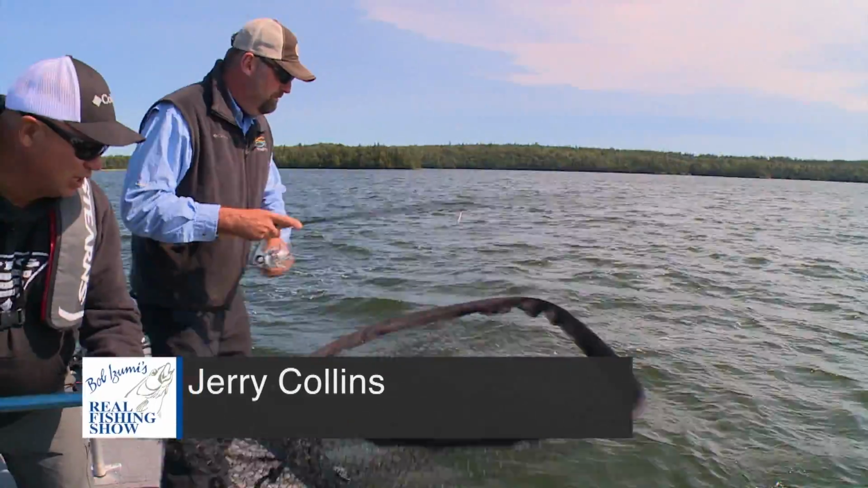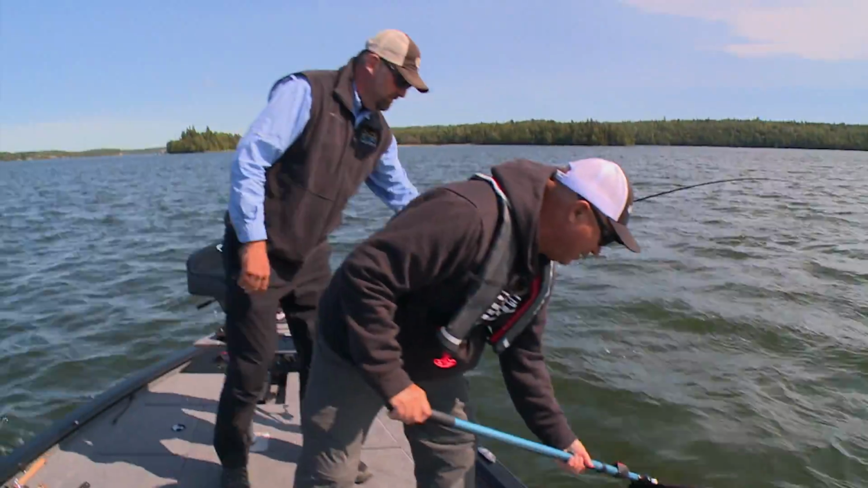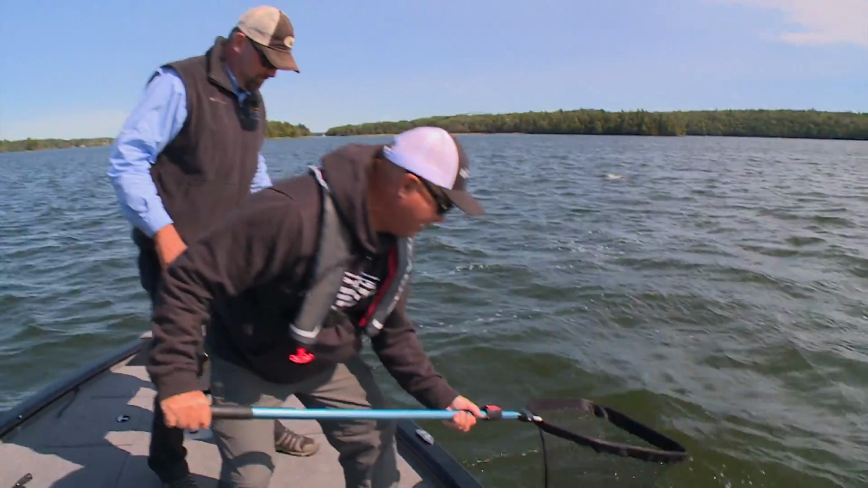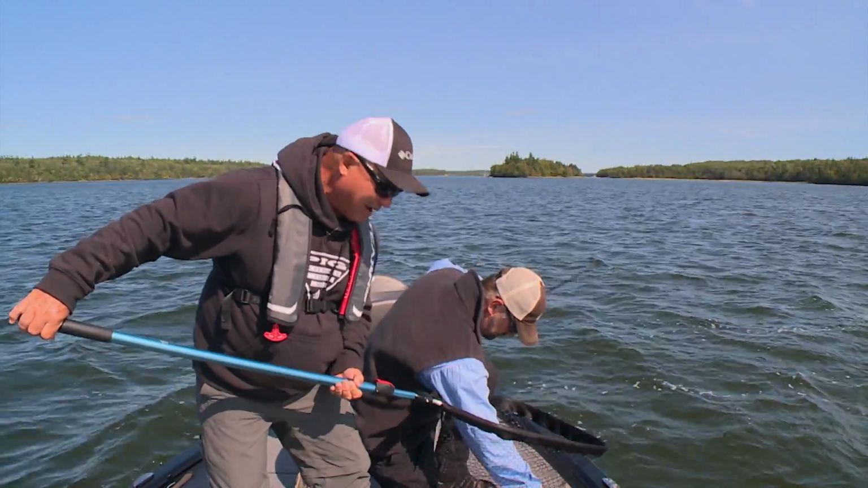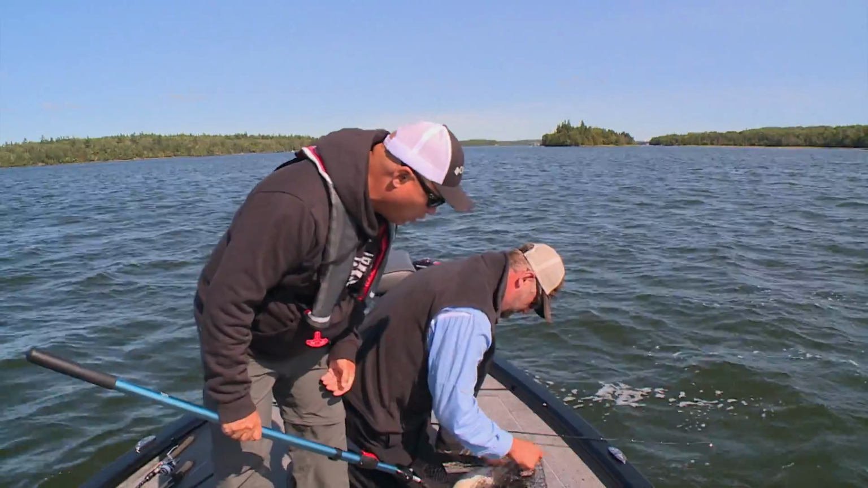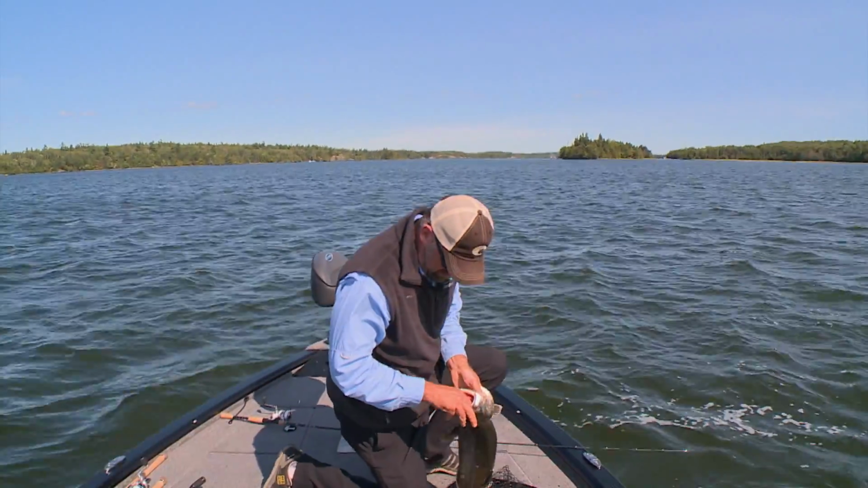Got our friend here, Jerry Collins, with us. And Jerry was nice enough to trailer up this Lund boat for us up here. Look at the size of this lake, and we decided to grab that fish. We decided to grab a little bit of lake trout fishing here on our last afternoon up here at Crow Rock Lodge. Here, I've got some pliers here. There you go.